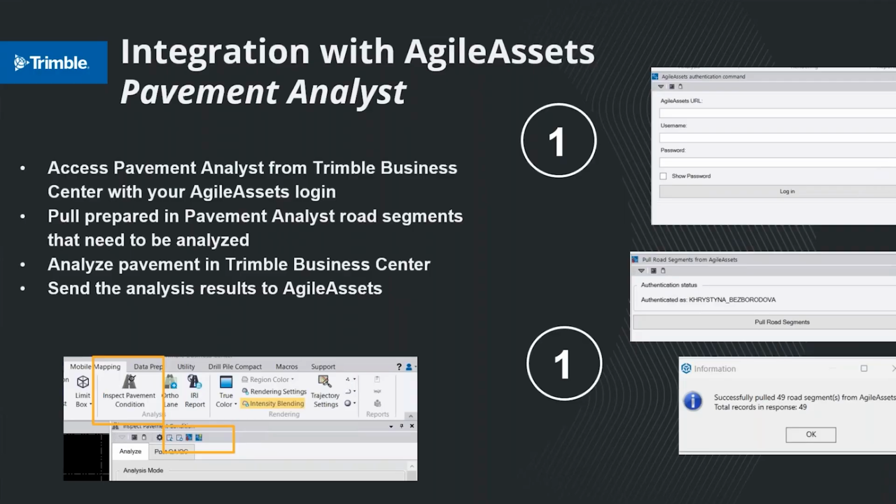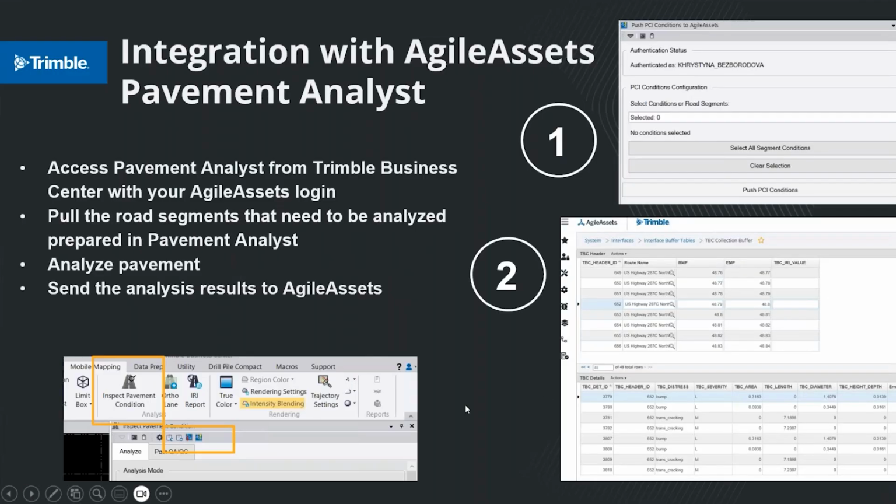Then you can just press a button and pull road segments, and all the segments that the pavement team prepared for you in the Pavement Analyst can be pulled directly into TBC, and TBC then can analyze the road based on the segmentation prepared in AgileAssets, and then you can simply send the analysis results back to AgileAssets.